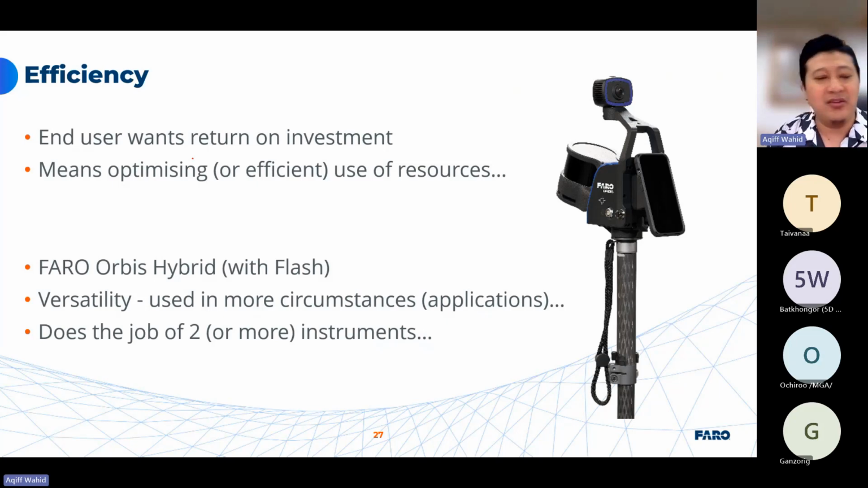Yes, they invested maybe 50,000-60,000 US$ of instrument, but they need to see the return on it. How fast and how good is the data based on their initial investment. Yeah, they need to optimize the use of resources.